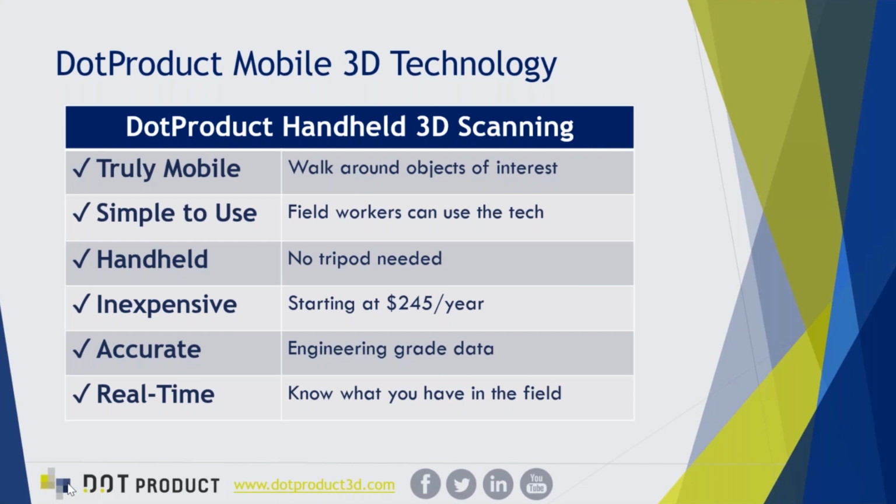As you saw on the slide earlier, starting at only $245 a year for Dot3D Scan, or only $1,000 a year for Dot3D Pro. It's a very powerful and affordable solution. You're getting accurate, reliable results with optional workflows to tie into known measurements or known coordinates within your scene.